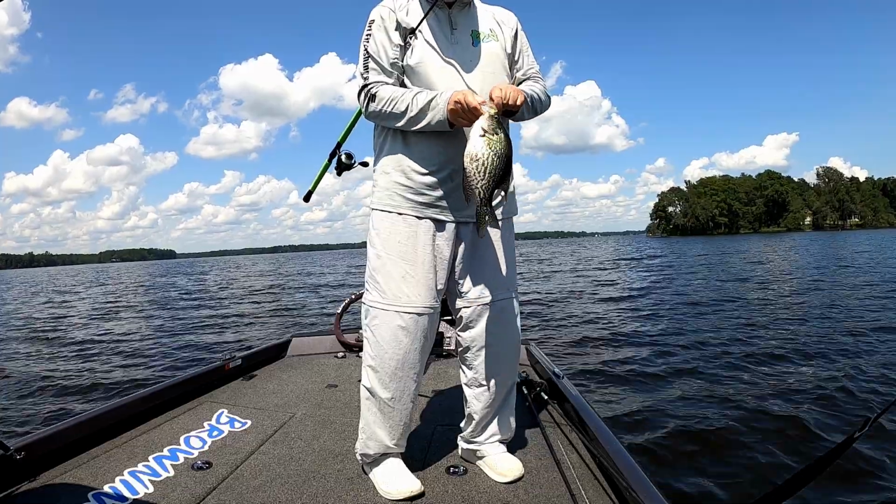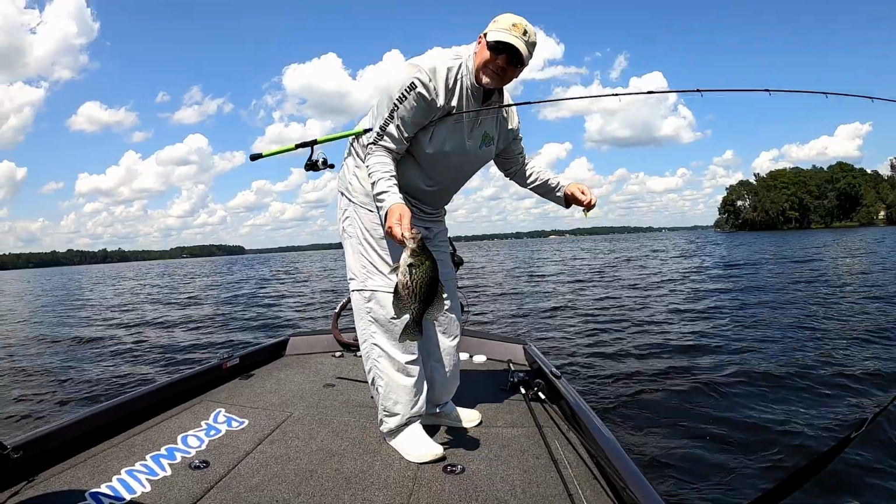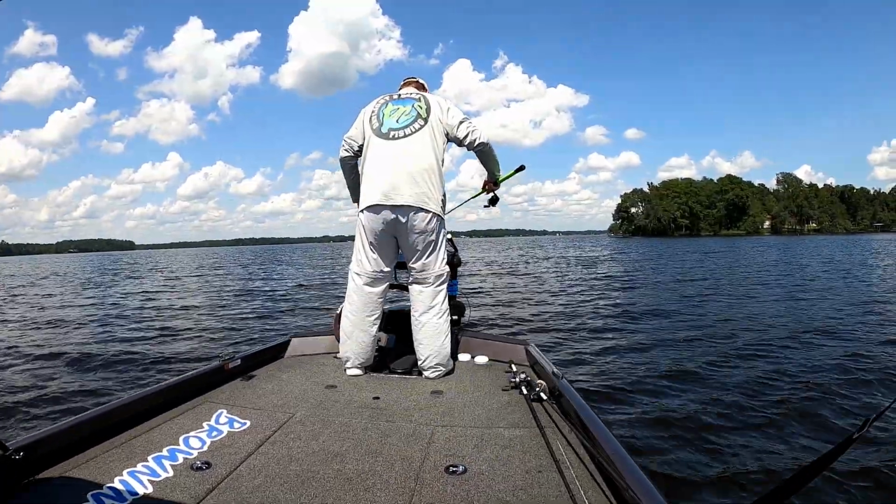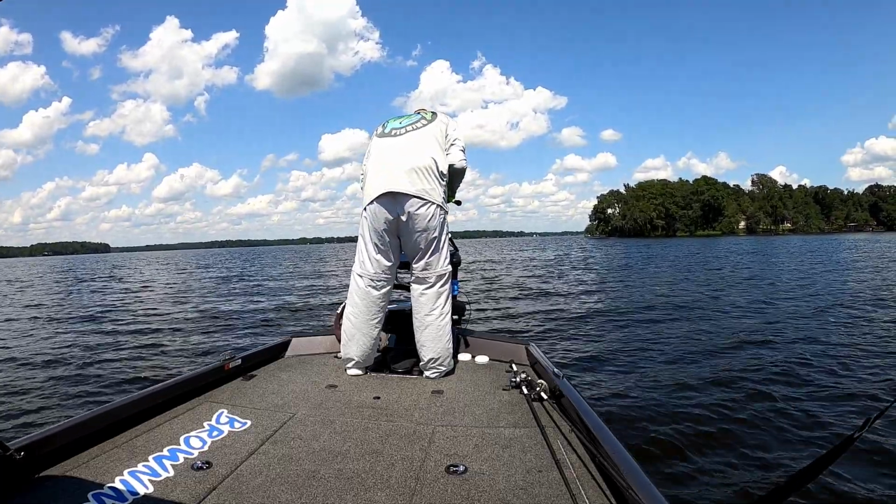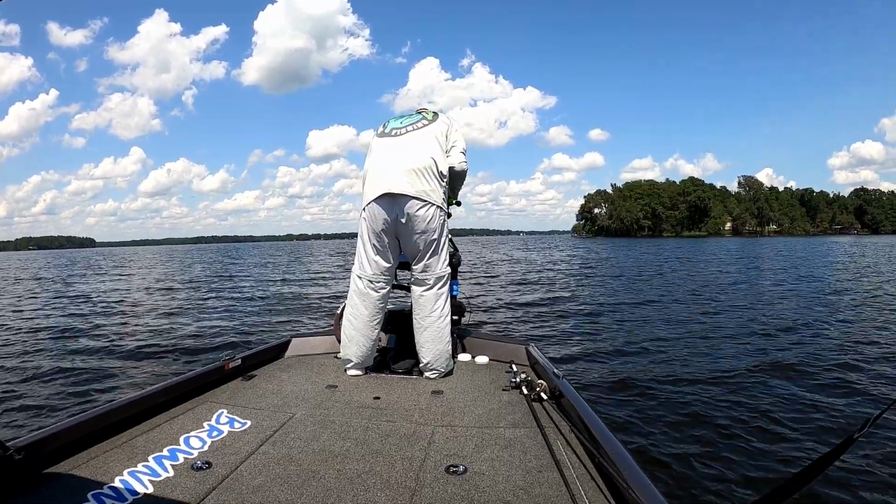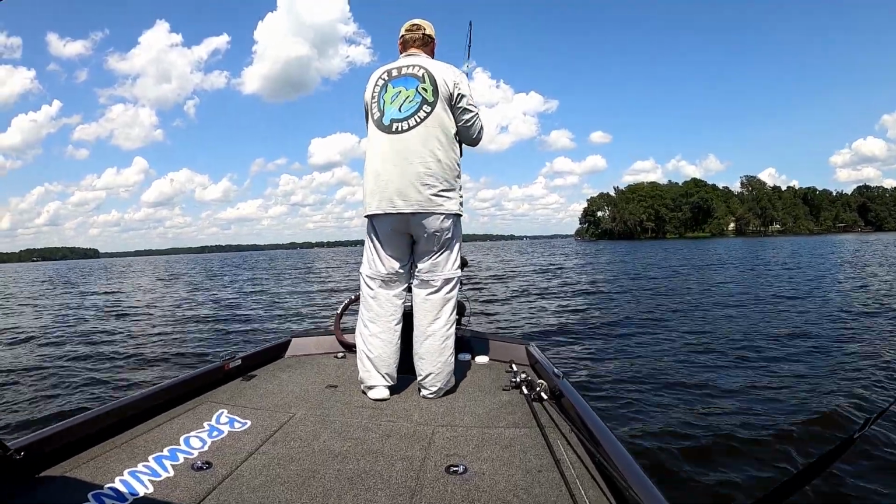Nice big crappie out of that school. There you go. A pretty fish. Ooh, looks like a good one.